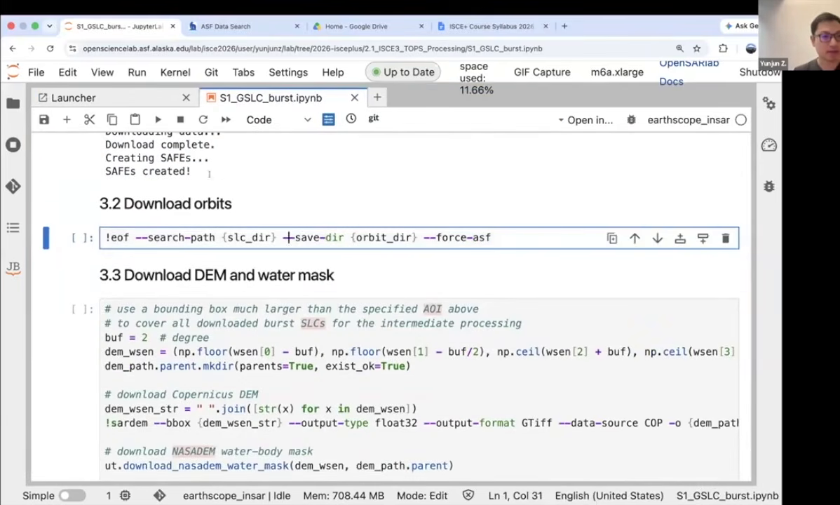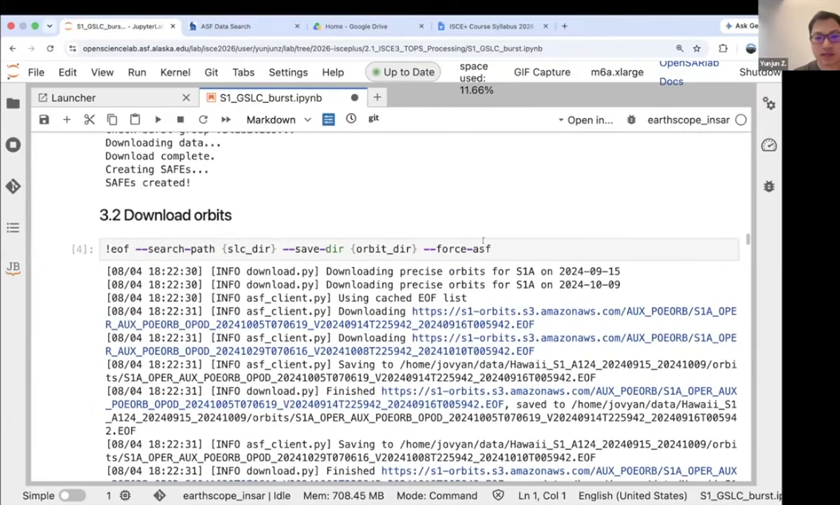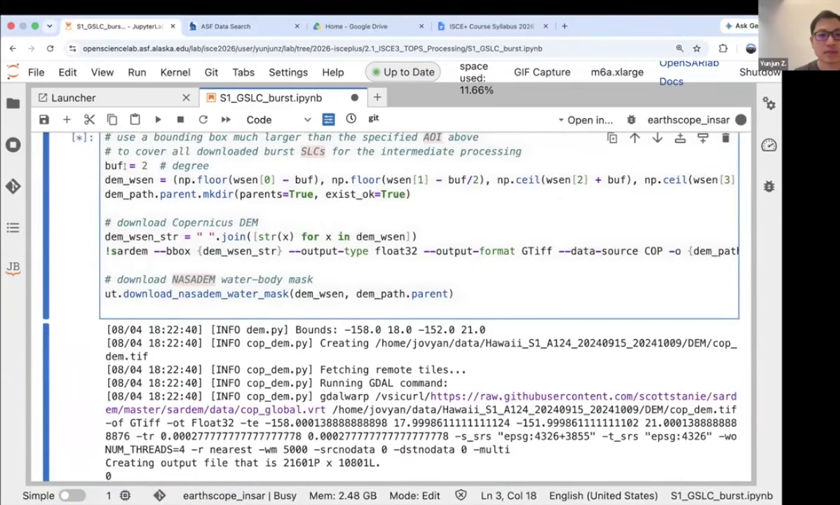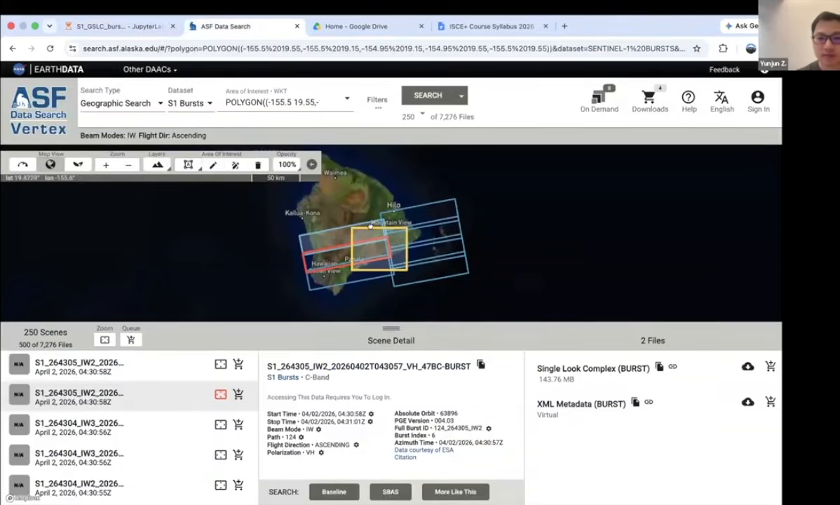Okay, and the next is to download the precise orbit. Let's just execute the cell. It's downloading that again from ASF. And then we can download the DEM. Here, for the DEM, I use a slightly bigger area of interest so that I can cover the areas from all the bursts, because you can see our downloaded bursts cover a much bigger area than our specified area of interest. So I'm using a slightly bigger window, if you see my cursor on the screen.